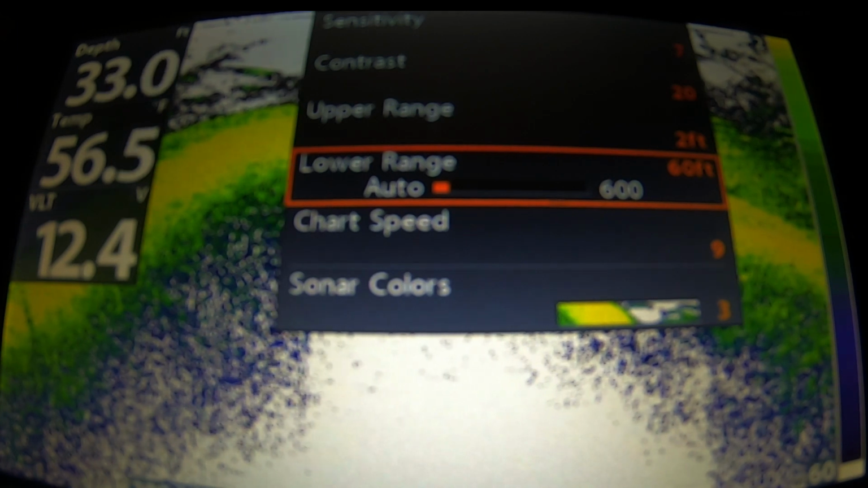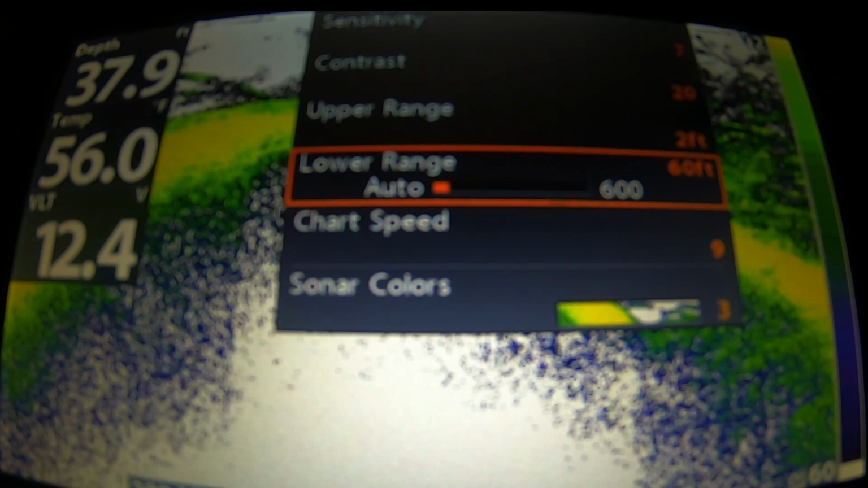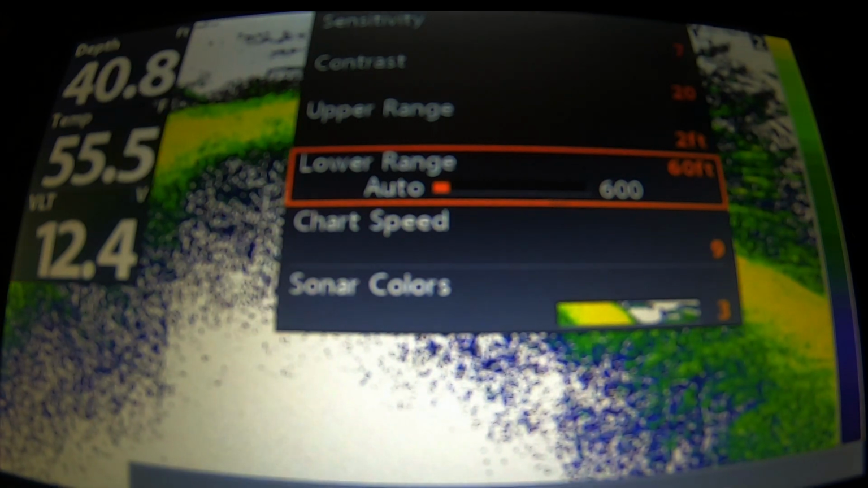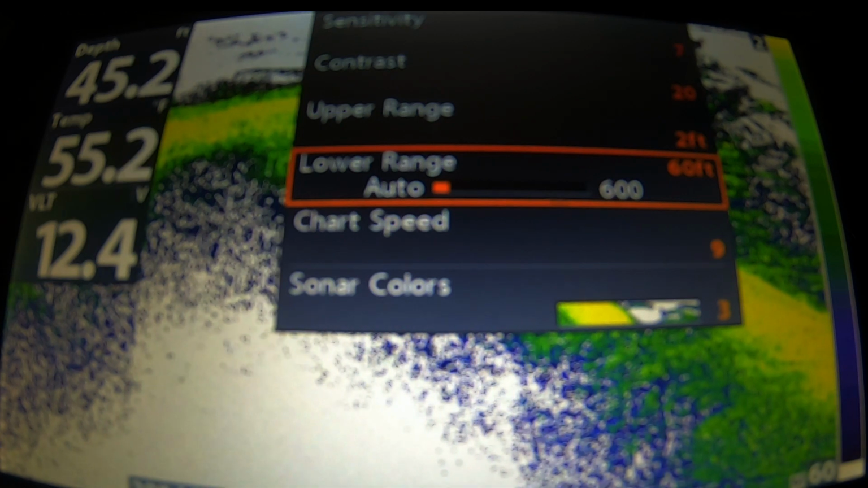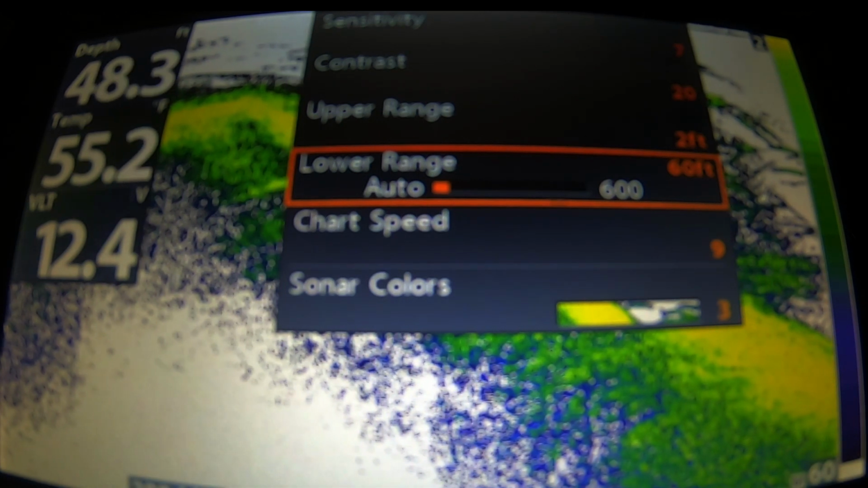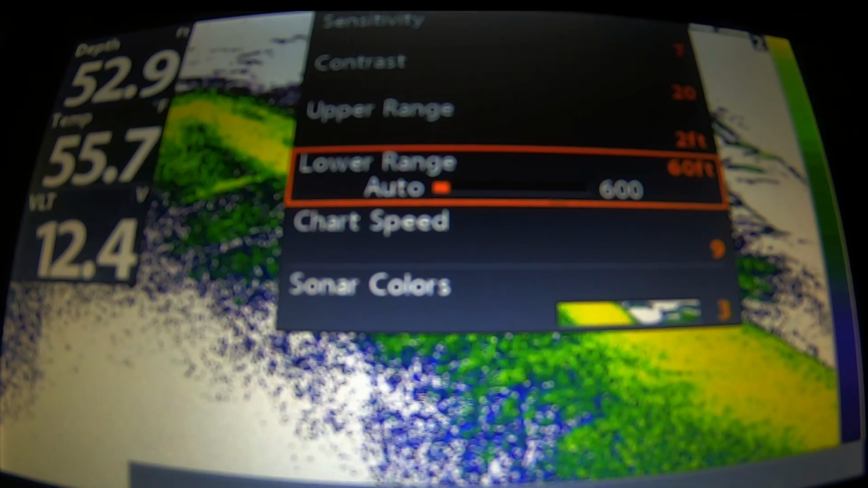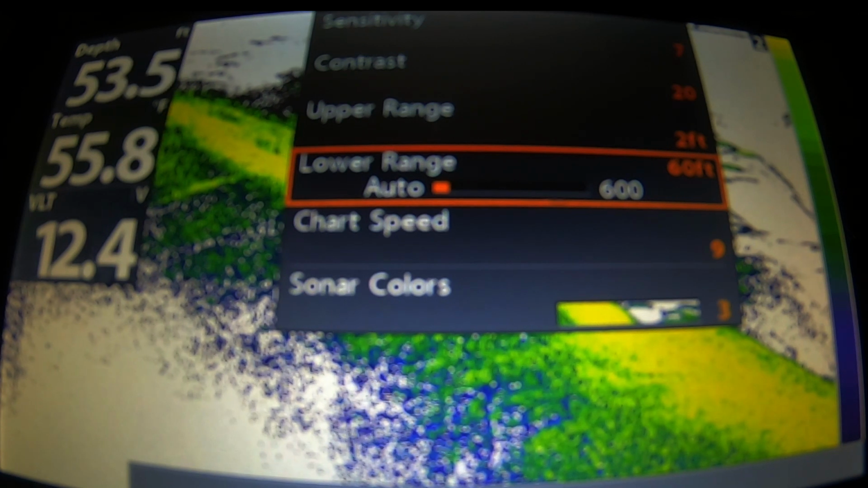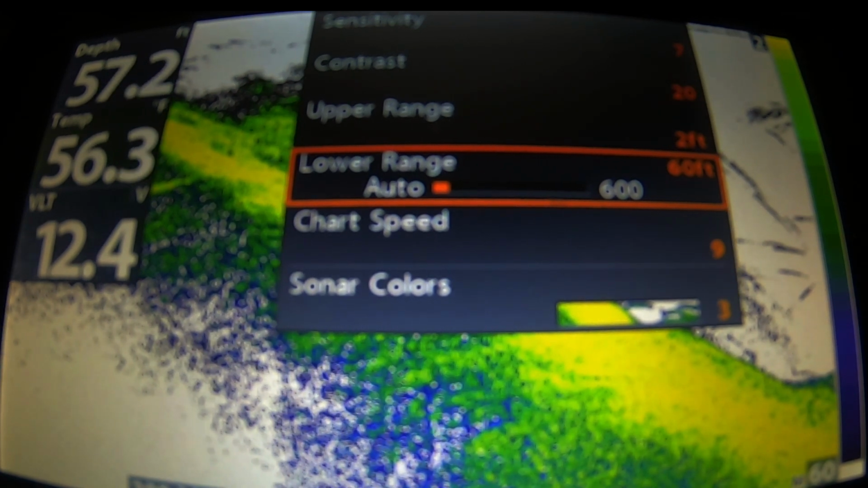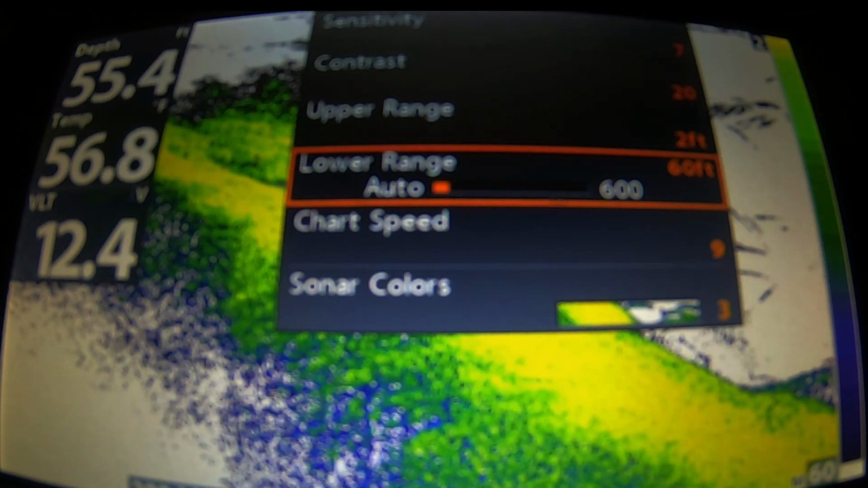Now, the reason why this needs to be, when you're vertical jigging and you're the operator controlling the trolling motor, you'll be jigging pretty much directly underneath your transducer or your 2D unit in the front. By keeping these ranges where they are, upper and lower, you will see, if your sensitivity is set correct, your jig bounce off the bottom, up and down, up and down.